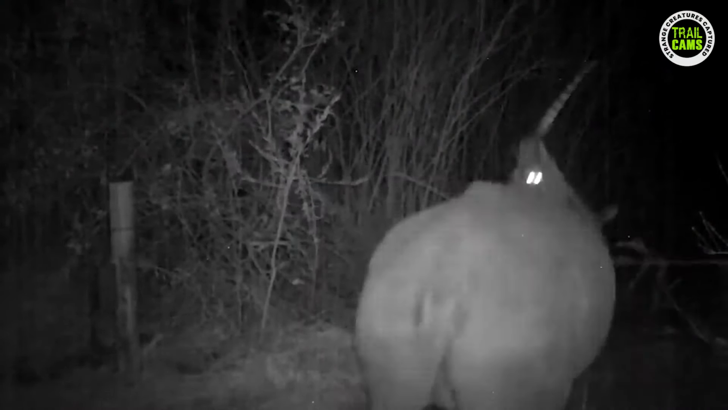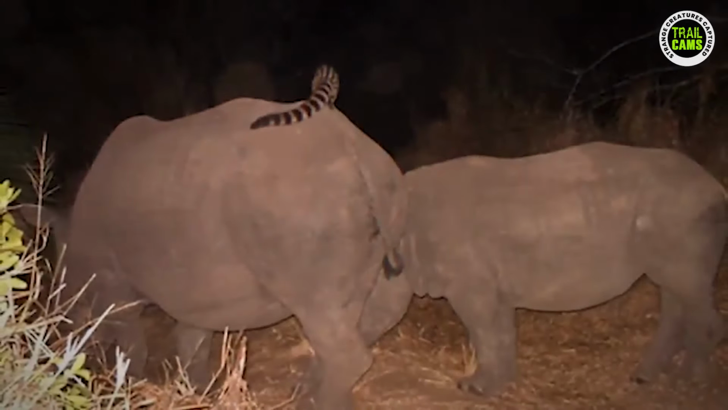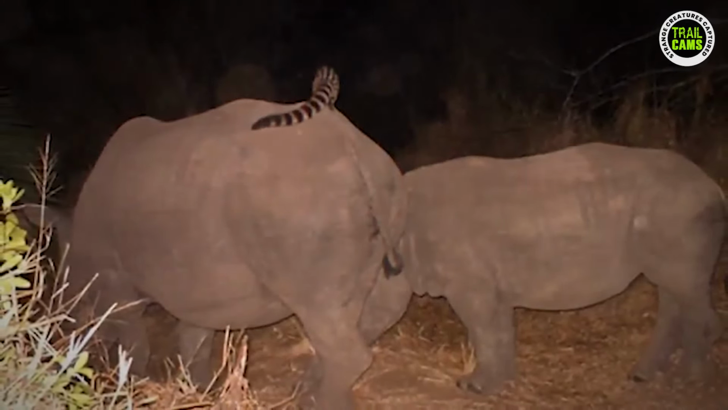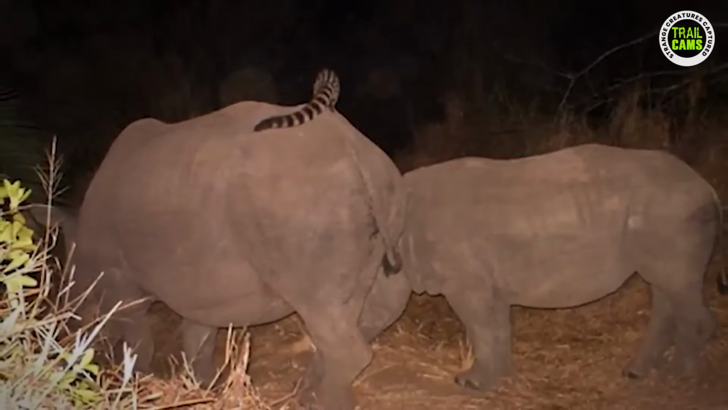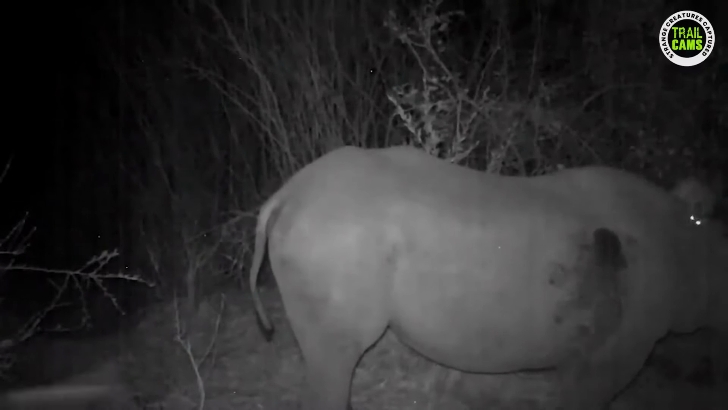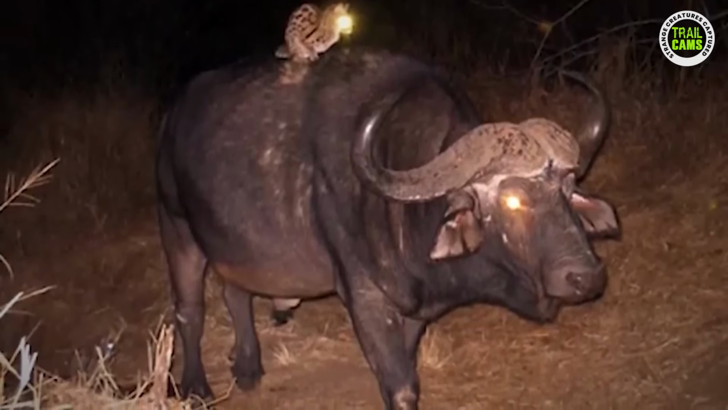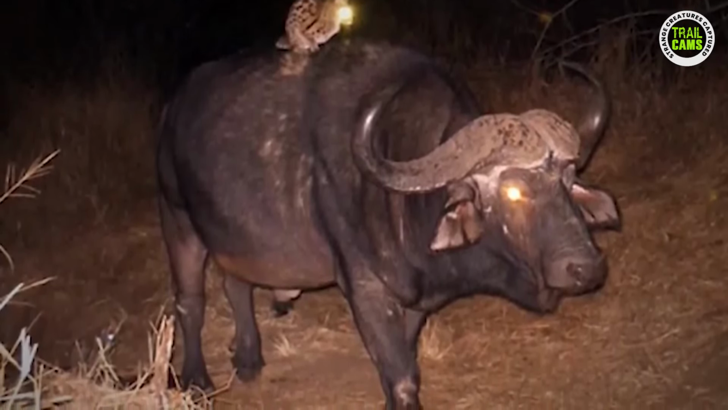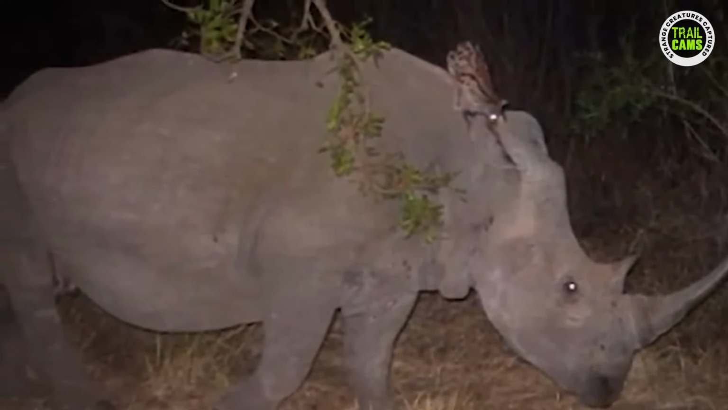Remarkably, this behavior has been documented in previous camera trap images, suggesting it is a recurring occurrence involving the same individuals. It appears as though these small mammals, genets, have found a means of transportation similar to a taxi service. The unique characteristics of these creatures, such as their striped coats, long banded tails, small heads, large ears, agility, quick reflexes, and climbing skills, make them well suited for such behavior. The rhino appears indifferent to the presence of the genet.